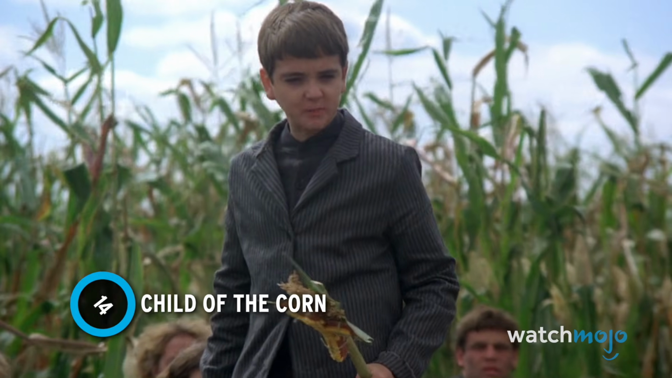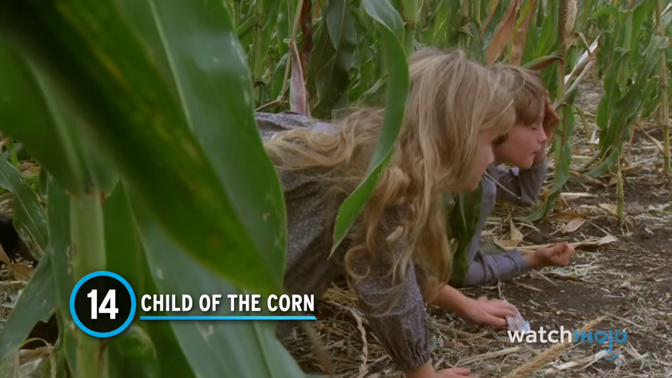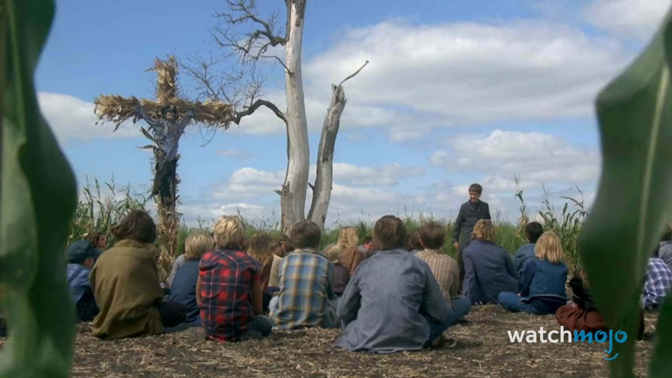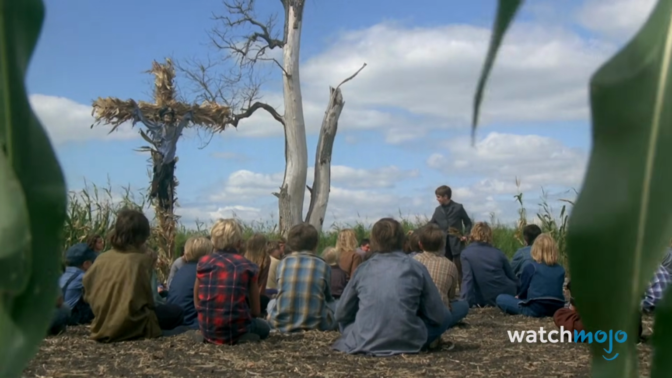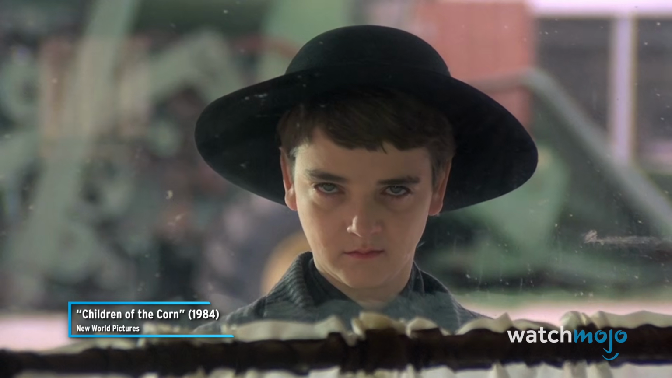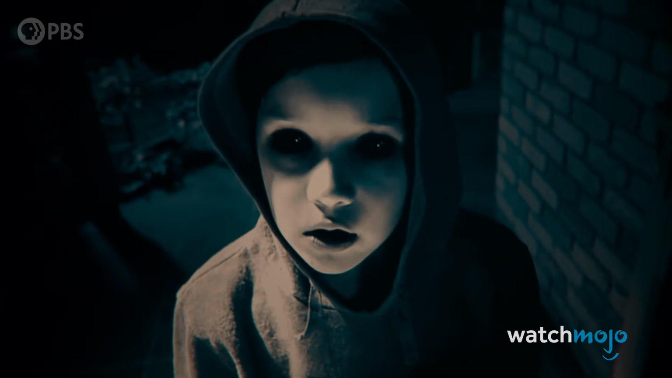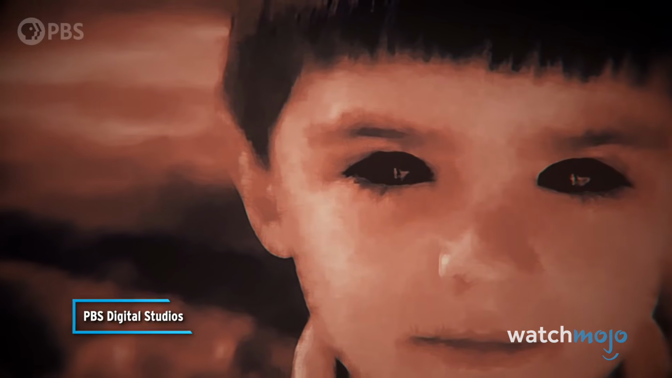Number 14. Child of the Corn. Children are one of the creepiest entities around, with their never-ending energy and sticky fingers. Just making eye contact with one is enough to send shivers down your spine. So imagine how the owner of this camera felt when they looked at the pictures taken during the night on their trail camera in 2009 and found a boy staring at the lens with glowing eyes. Eerie. Is this proof that the children of the corn are real, or that the urban legend of the black-eyed children exists?